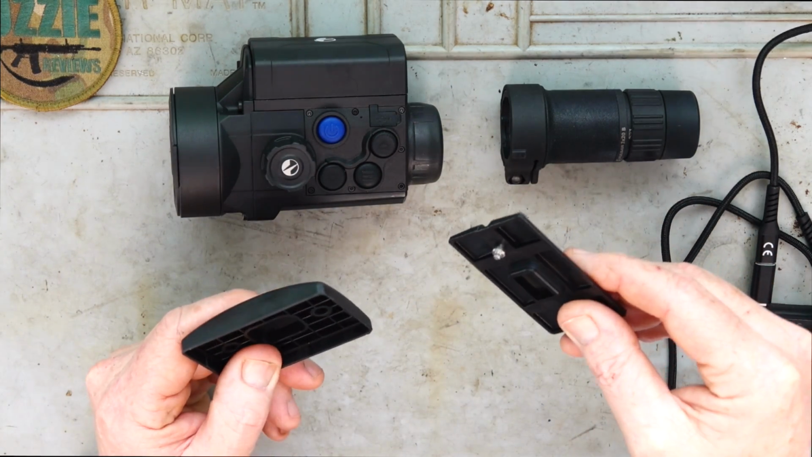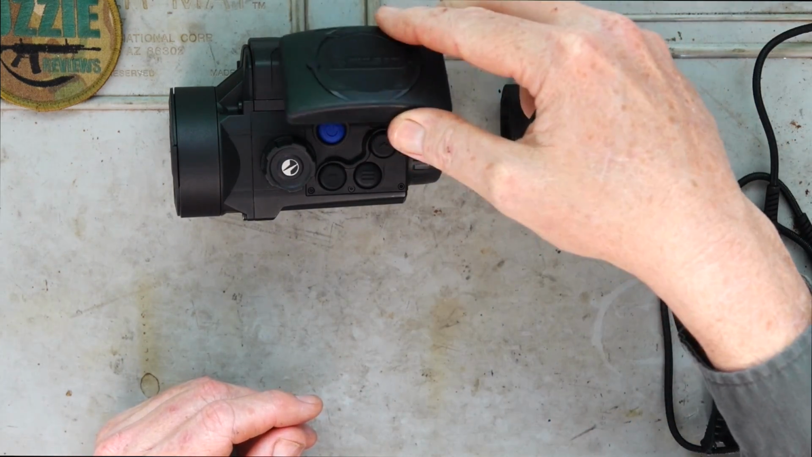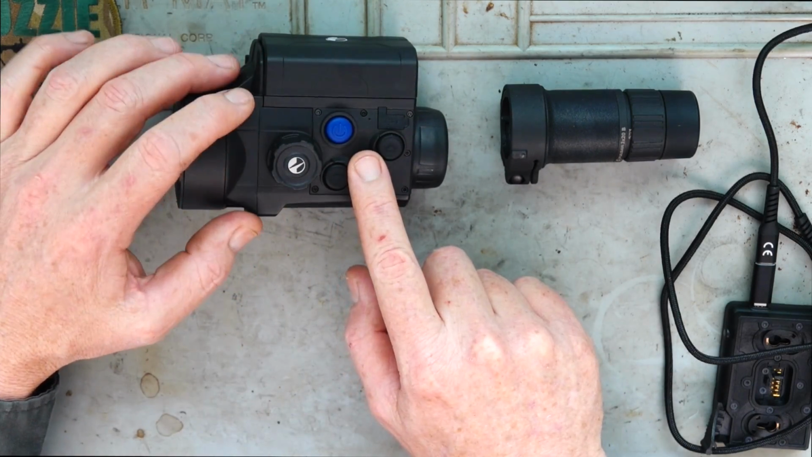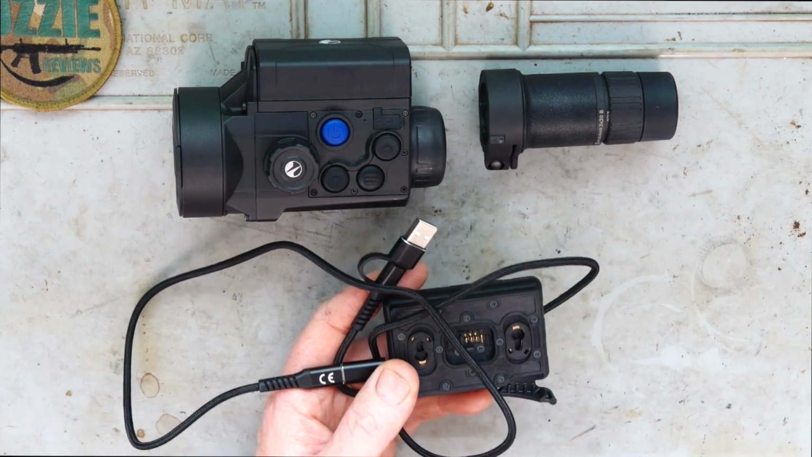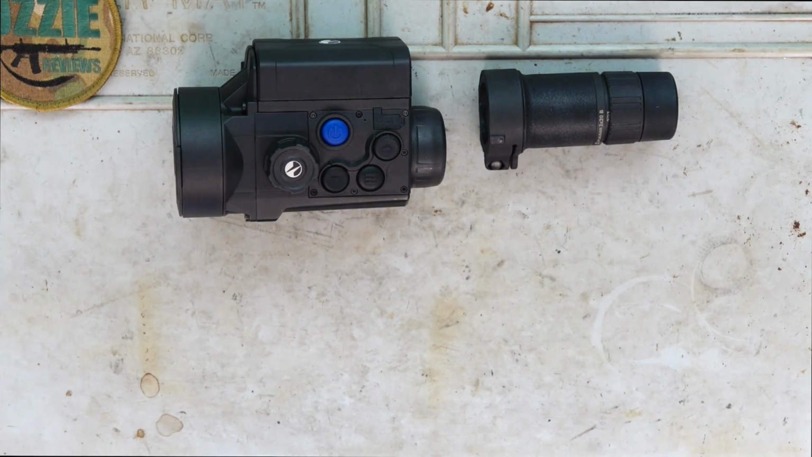We've got a couple of covers here. We've got the charger cover, and then there's a cover here for when you're not using the battery. The battery on top of the device itself, a 3-power monocular, and obviously the battery charging device and the cable that comes with that, a USB cable.